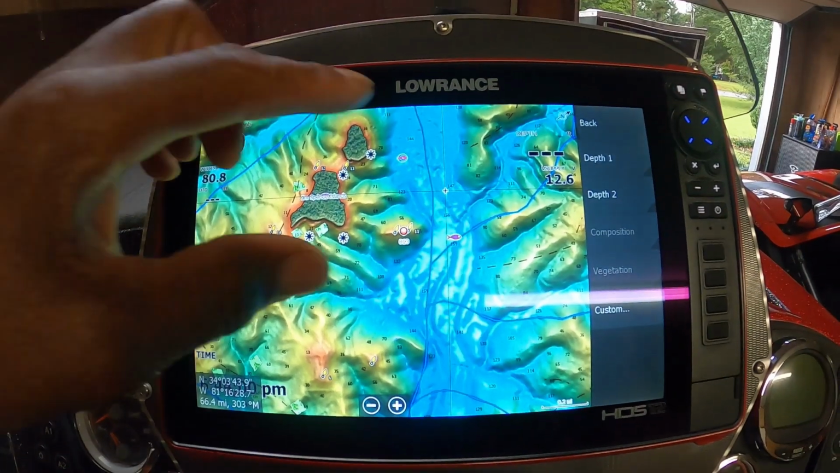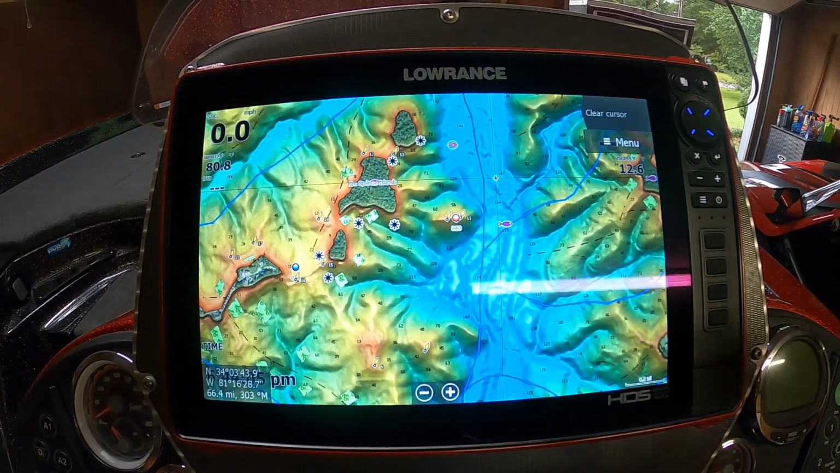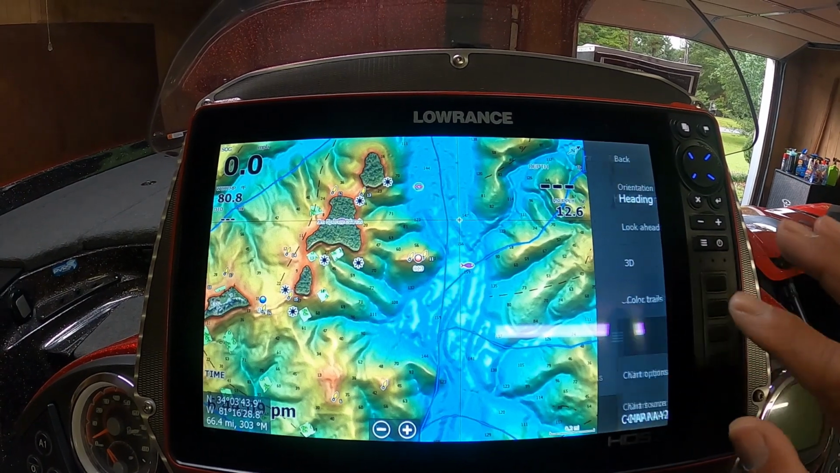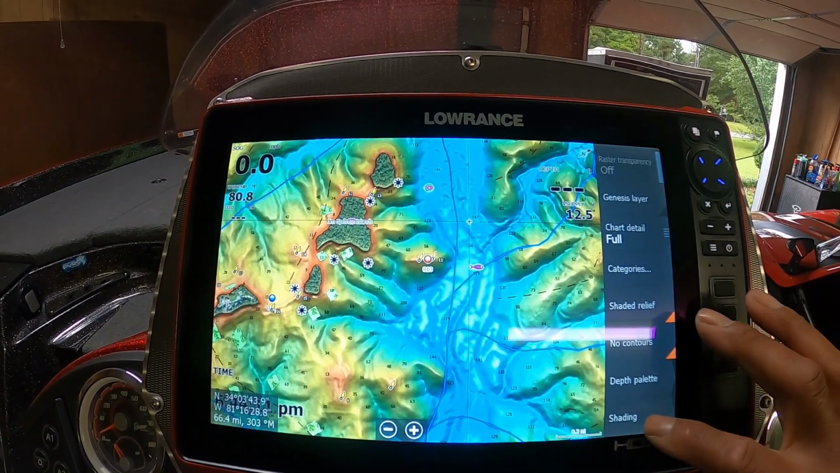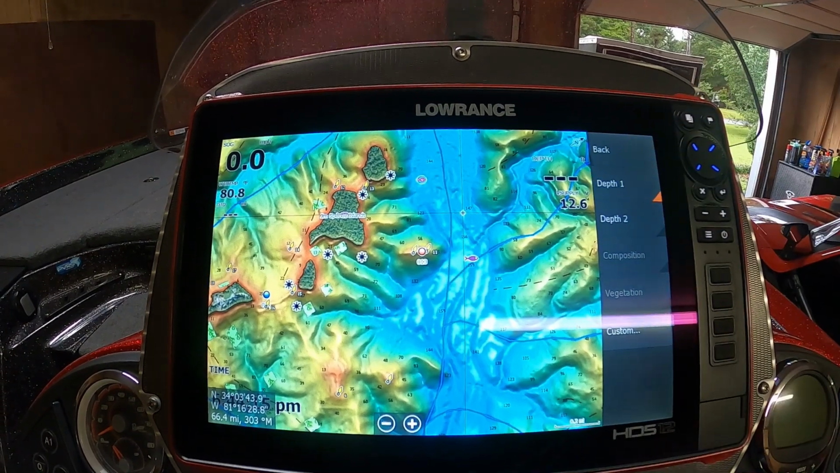What I have here is just custom, and that's what was already preloaded on the card. So if I go to menu, more options, chart options, shading, then click depth 1, that's what I've already got set.